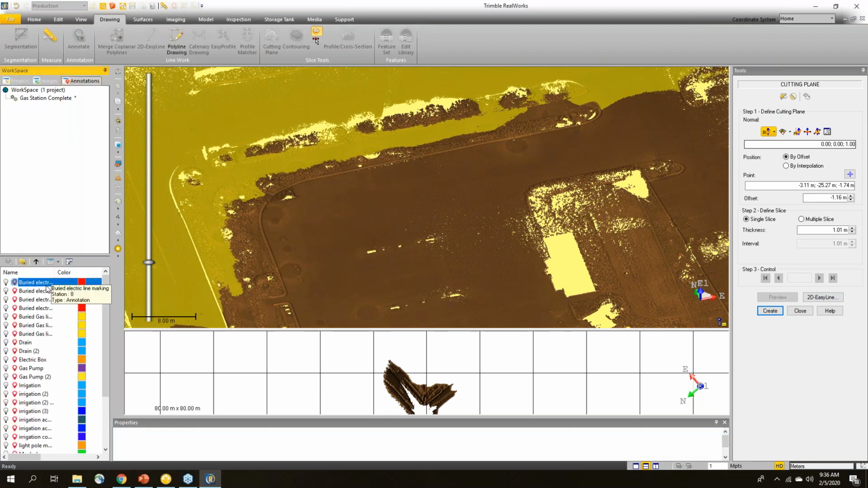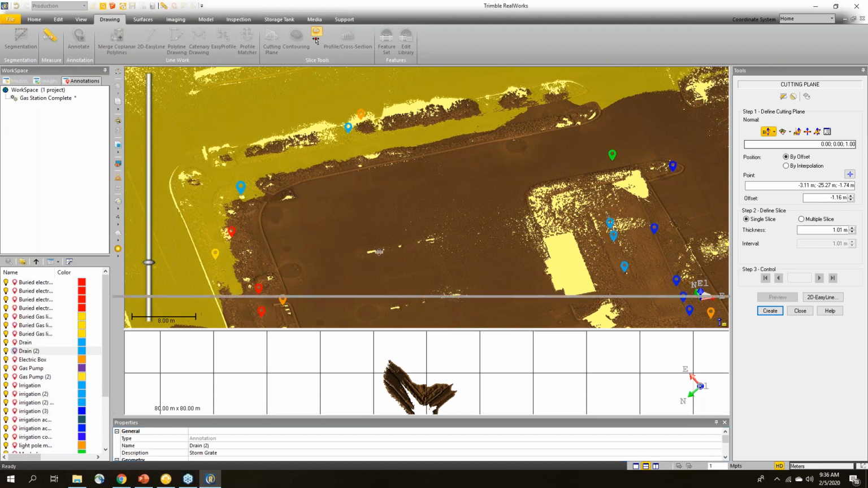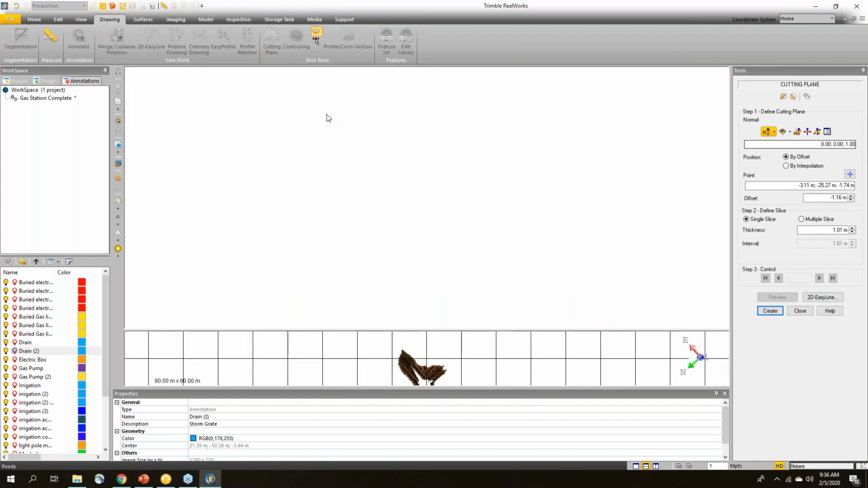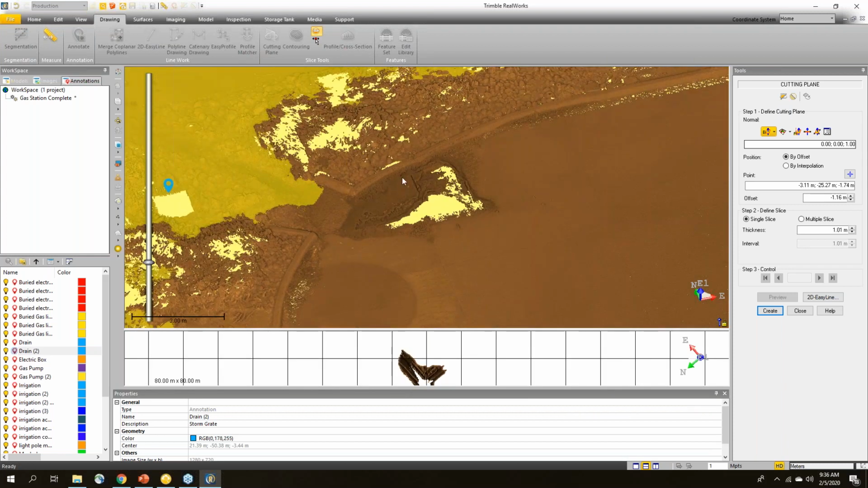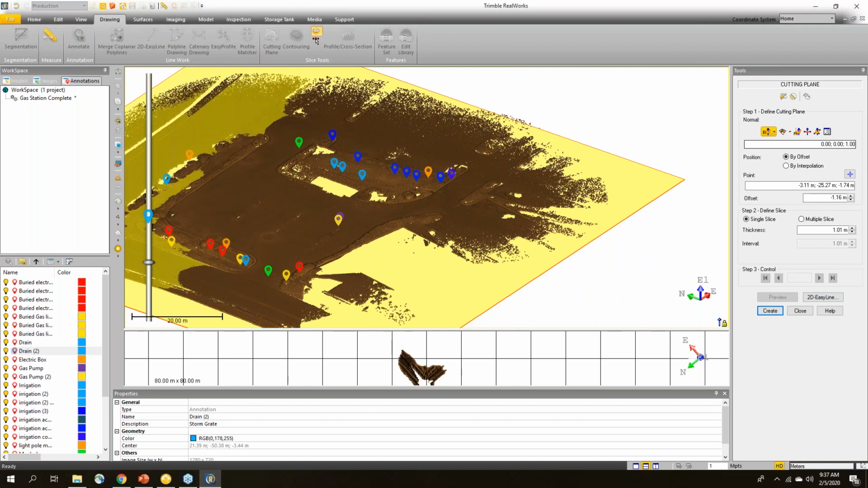If I turn on my annotations, I can look and see if I've highlighted anything. And in this case, you can see that there is in fact an annotation. It says drain. If I bring that up in my properties, I can see that there's a nice drain right there. So zooming in on the point cloud, you can see that there's a break in the curb here to let the water through and go to that drain. So you can get a lot of information out of just looking at this.